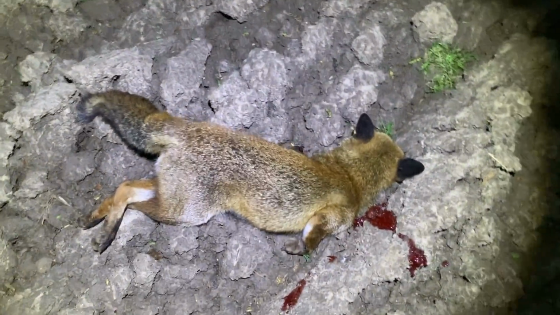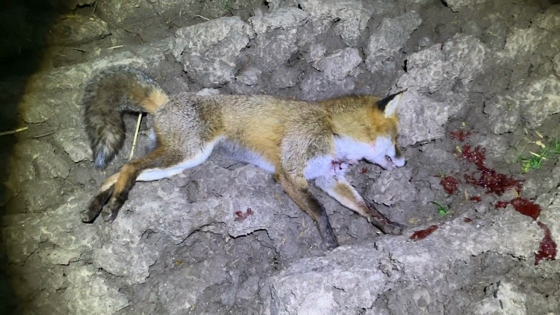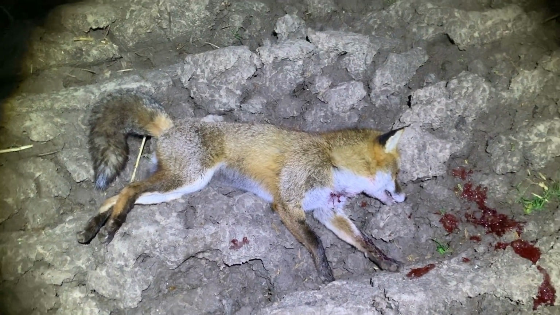There you go. Nice. Guess a dog fox. Yep. Big dog. Been after that one for a while. Seen him 2 or 3 times, that one. So, good one to get out of the way, that one. Right in the way the cover goes, look here. I ploughed it in.